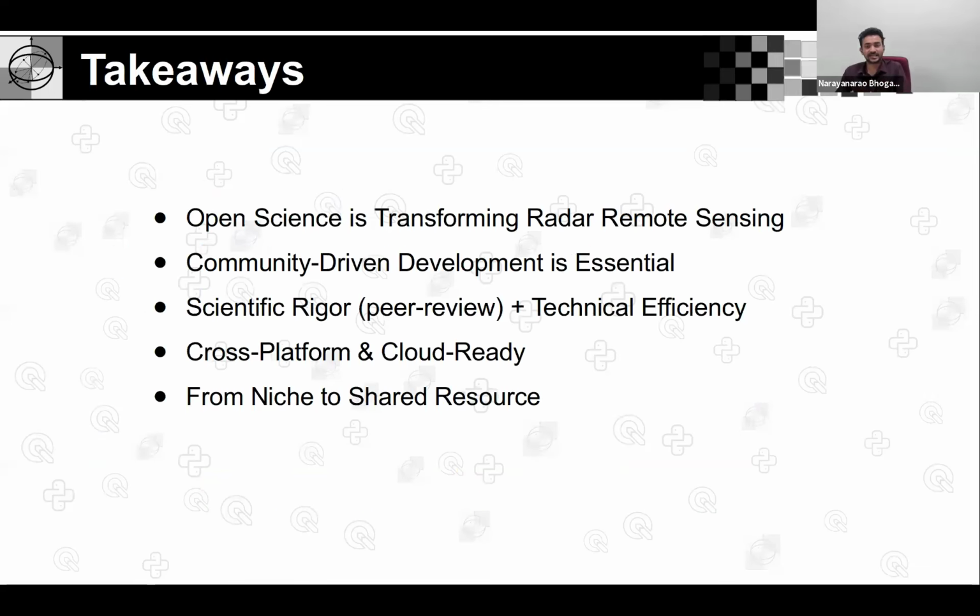So coming to the key takeaways of this work: currently all the space agencies and radar remote sensing are pushing towards open source, which is transforming and increasing data democratization and growing the community. So the data is everywhere now. So now we need the community to use the data.